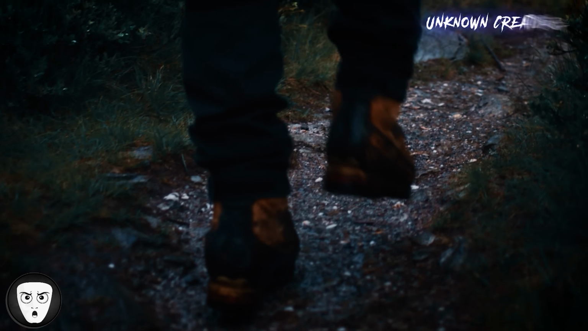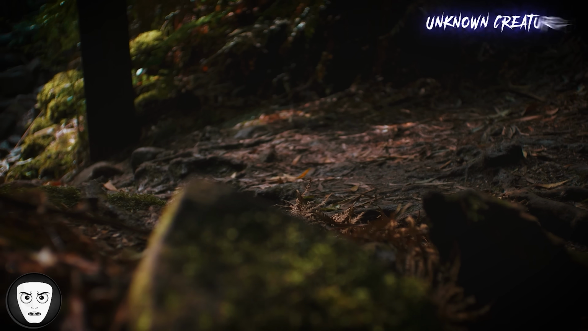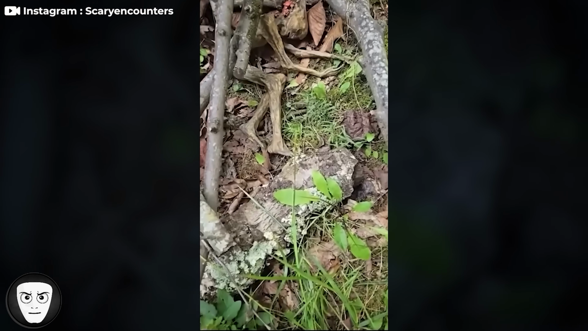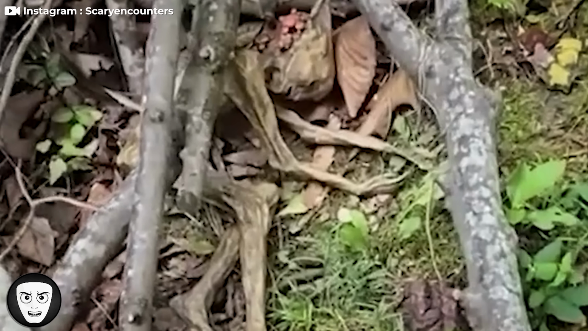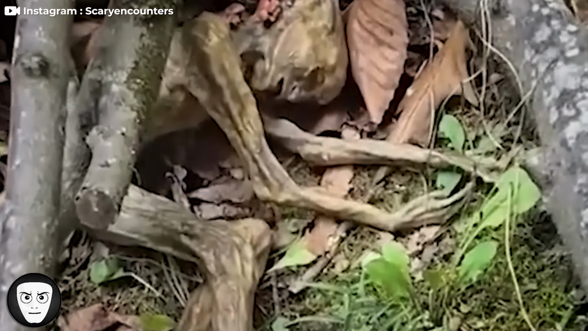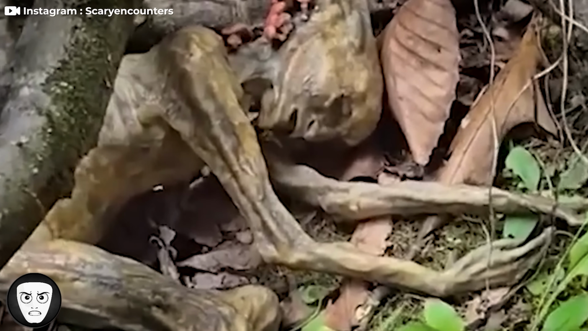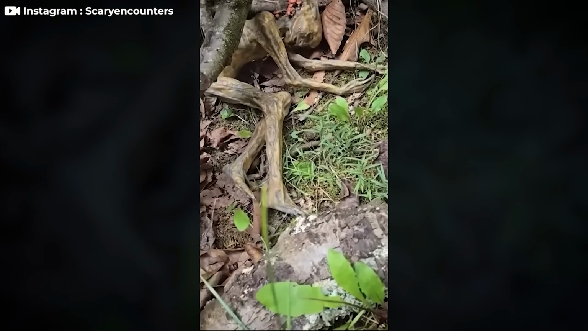An outdoor explorer was walking deep in the woods looking for wildlife when he found something else instead. Confused and in disbelief, the explorer filmed it. What he found looked like the body of something humanoid, like an alien or fairy, not like any known animal. Shortly after the video went viral, the original uploader reportedly stopped posting without explanation, adding more mystery to the situation. Did something happen to him because he knew too much?